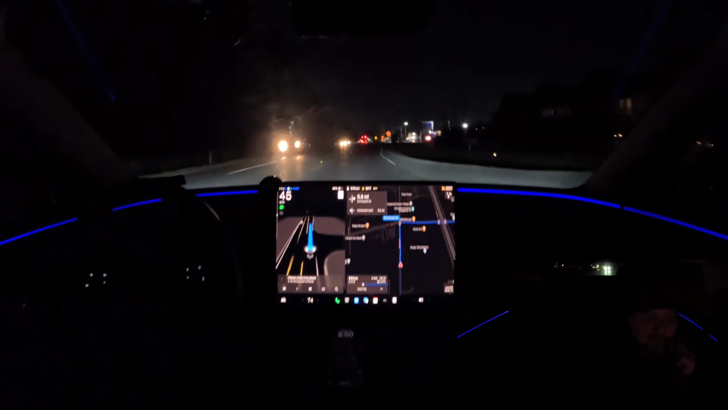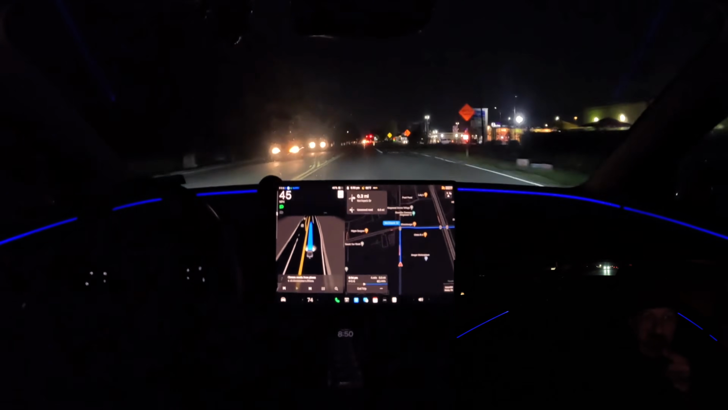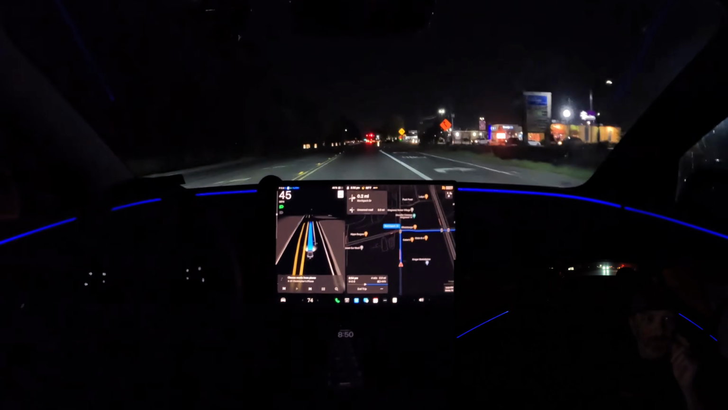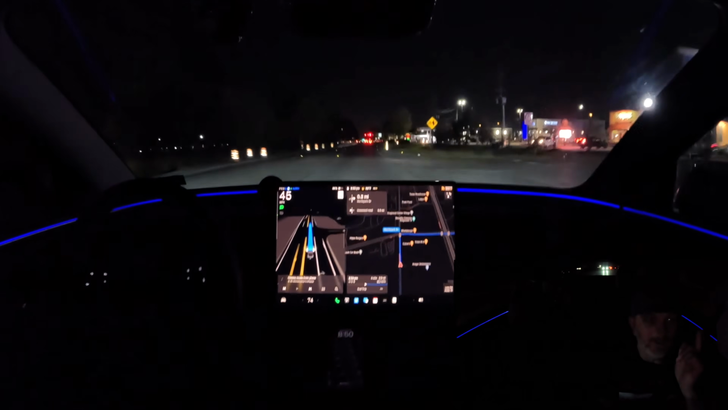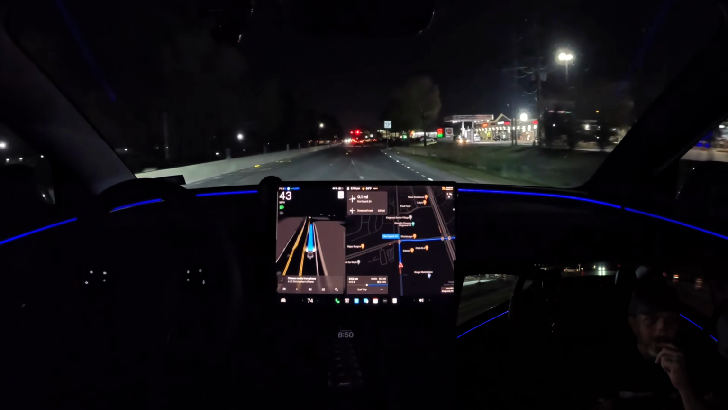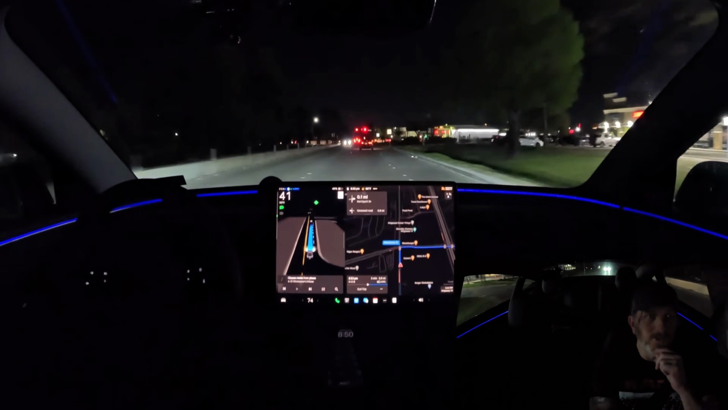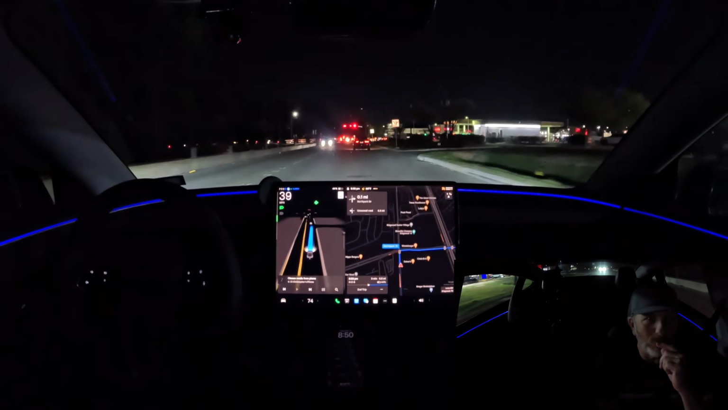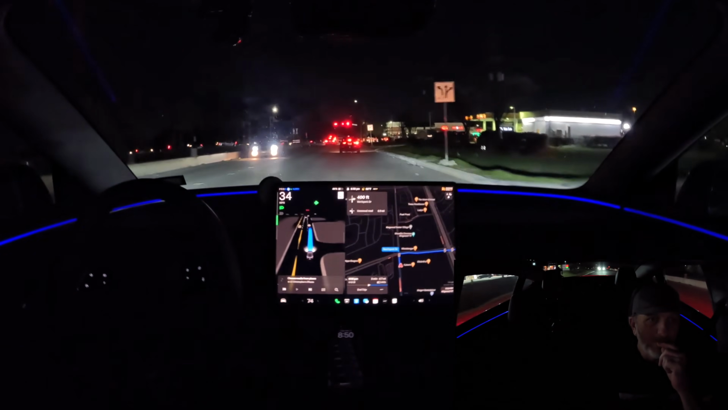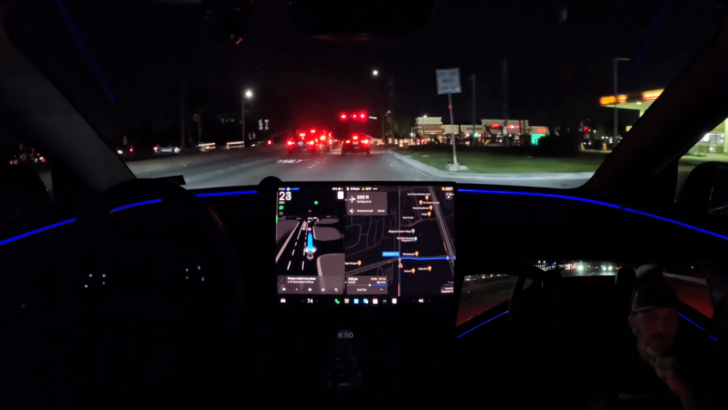I also like to see how it does with this temporary dedicated right turning lane, as you take a right turn off of 494 to get on to North Park Drive. Let's see if it goes into this temporary lane. So far, so good. It's got its right blinker on. Now, we do have a lead car this time. Let's see what they do.